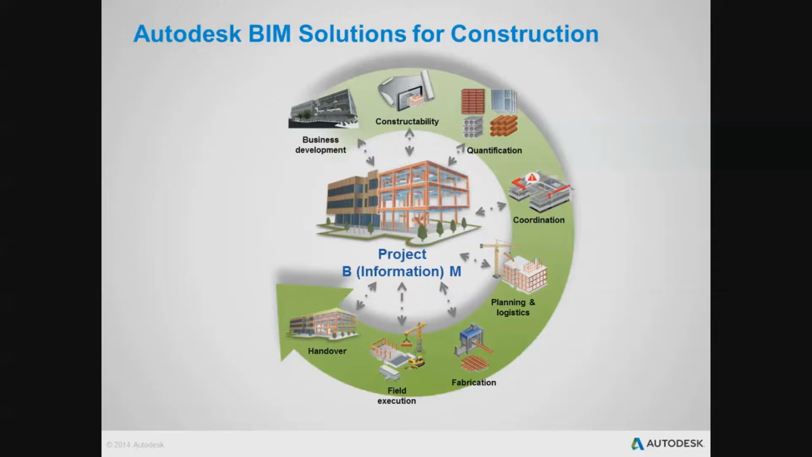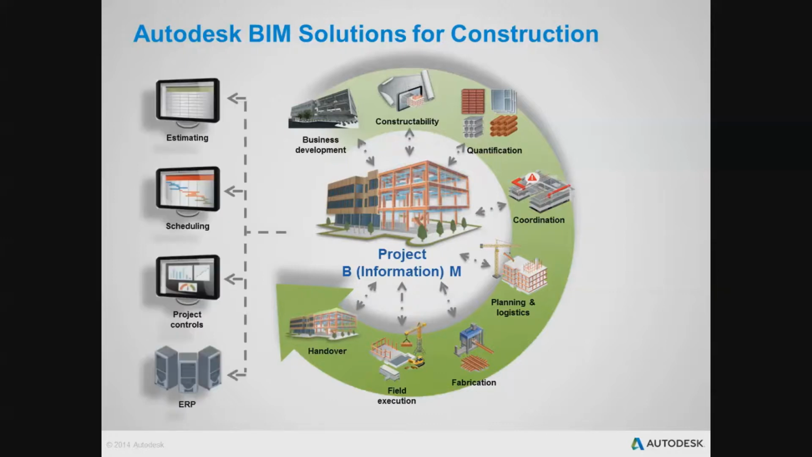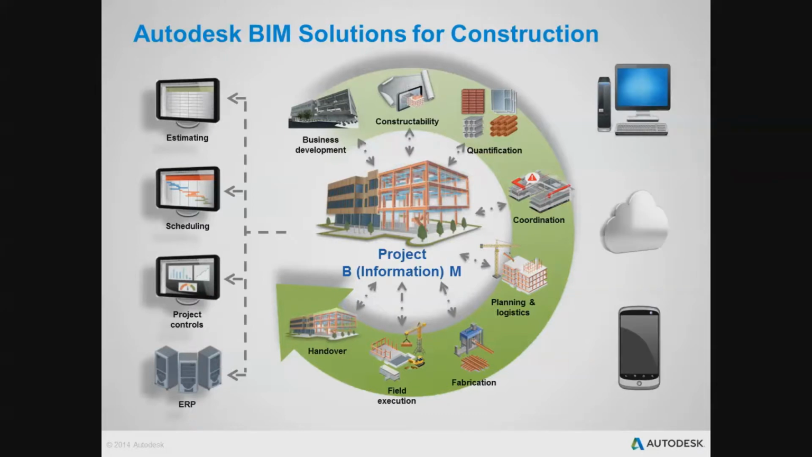Connecting the processes and technologies you're already using today through a BIM environment can help you drive a more efficient execution of project work. With more information, you work smarter, making better decisions on how to execute work across all areas, in the office or in the field.